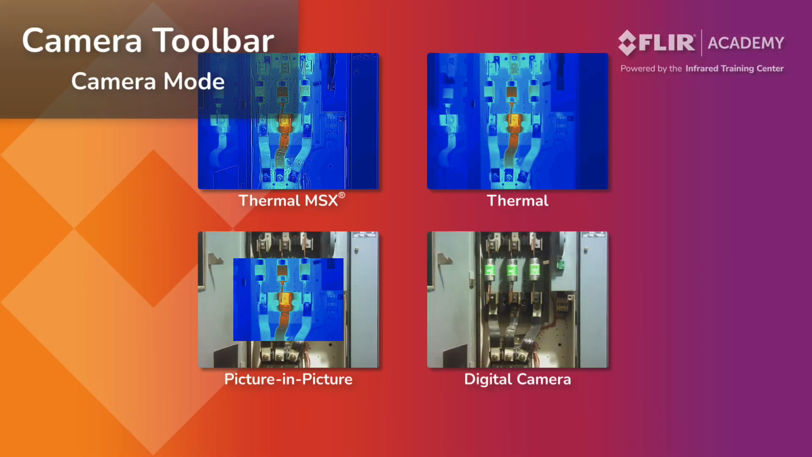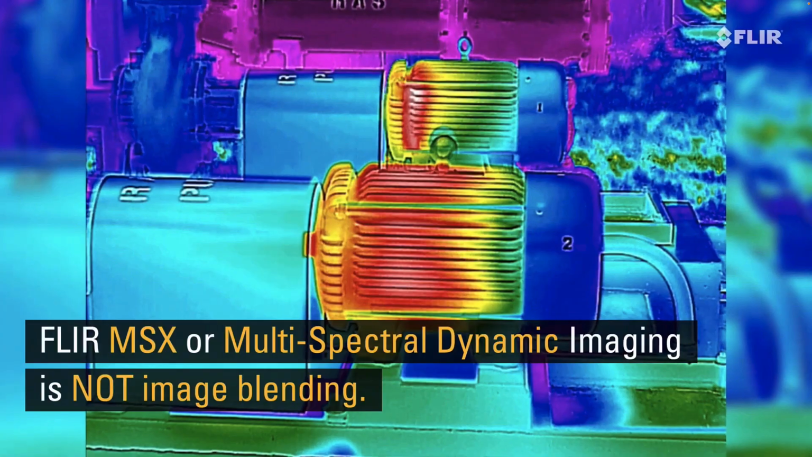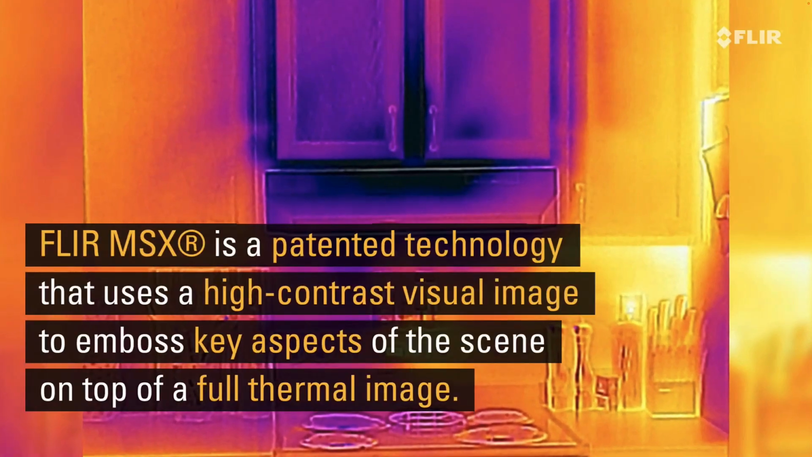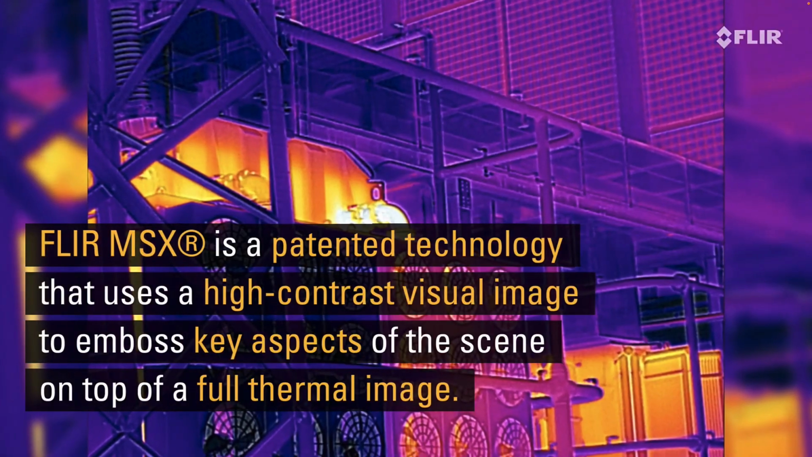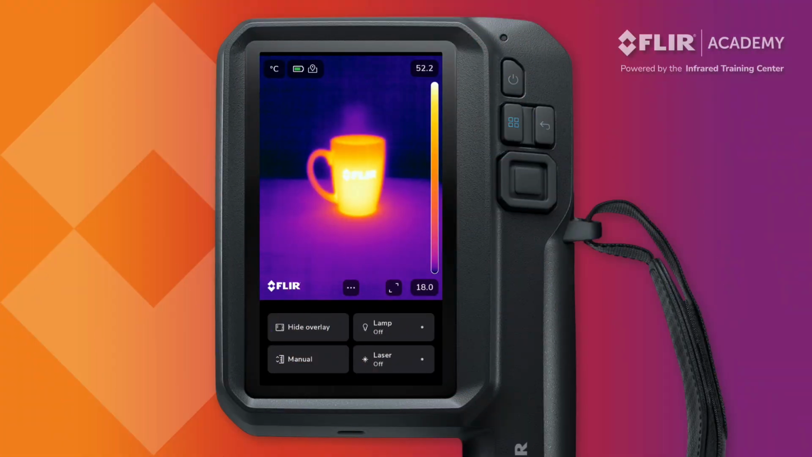The Flir iXX thermal camera comes with 4 different imaging modes that allow you to customize how targets are displayed on the screen. This includes Thermal MSX, which adds visible light details to the infrared image. MSX stands for Multispectral Dynamic Imaging and improves contrast by superimposing visible light details not normally seen by the thermal imager. This can include equipment labels or breaker numbers, as well as edges or patterns on objects.